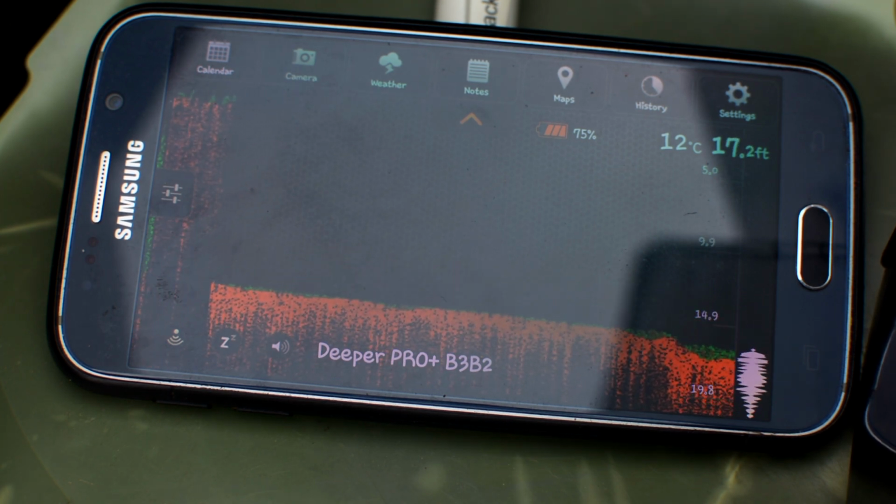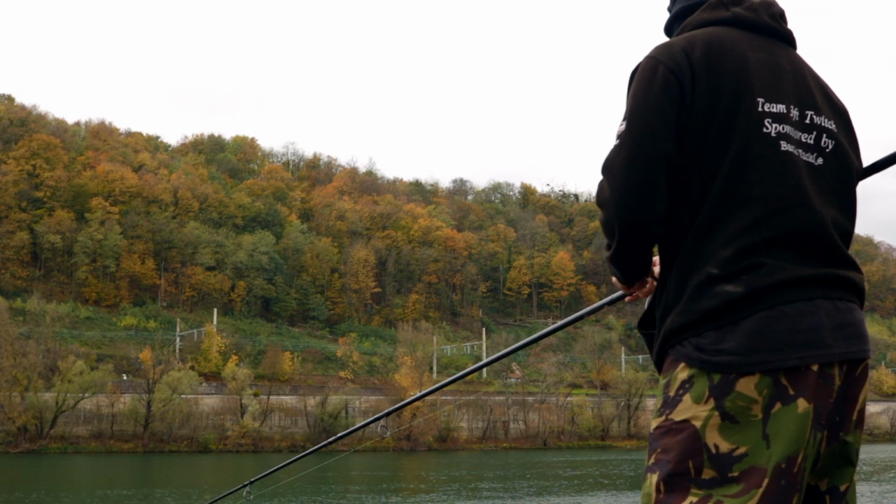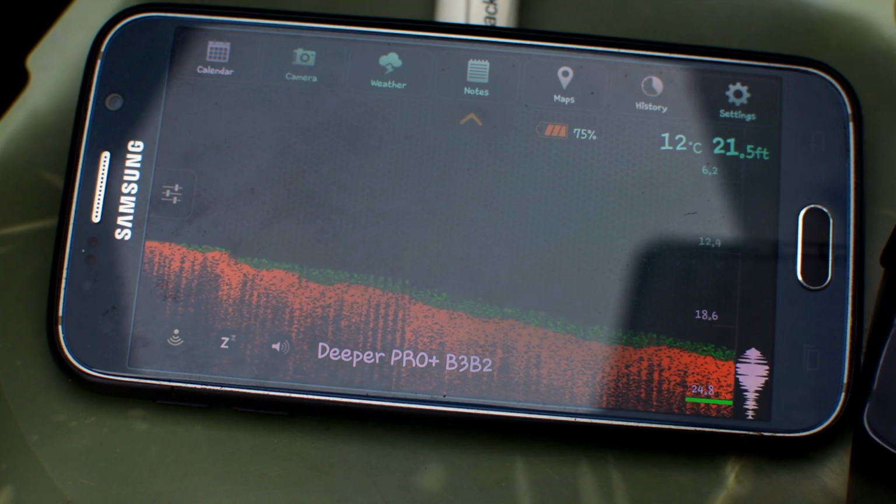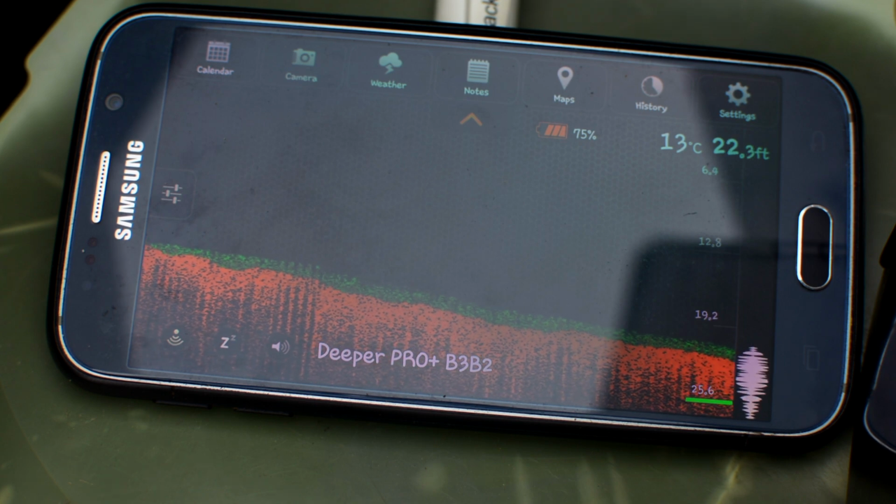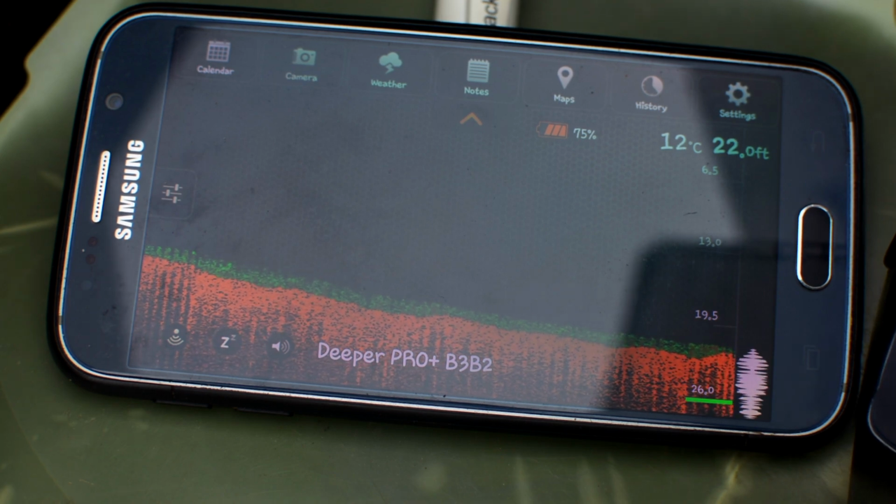There seems to be quite a silty area where they're coming. And if I reel in a little bit more, you'll see that it definitely drops off into a lot deeper water, around about a quarter of the way out. So as you can see now, it's almost 22 foot. And if you keep reeling, 23 foot.